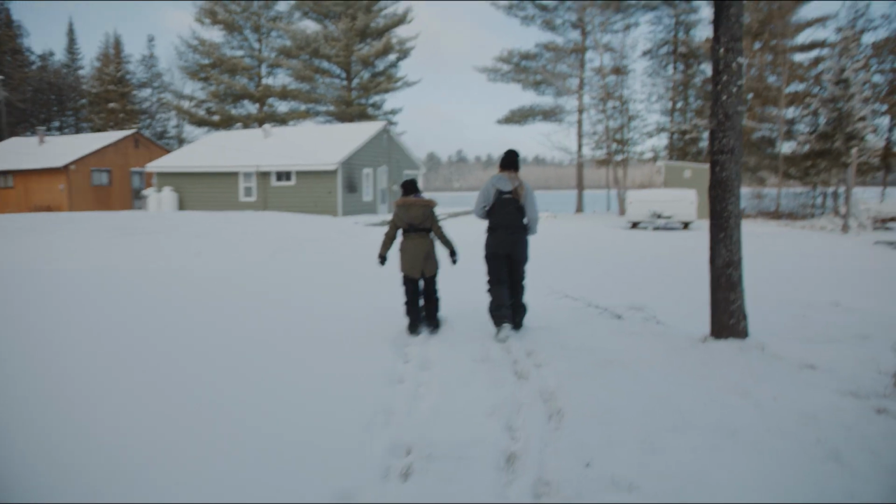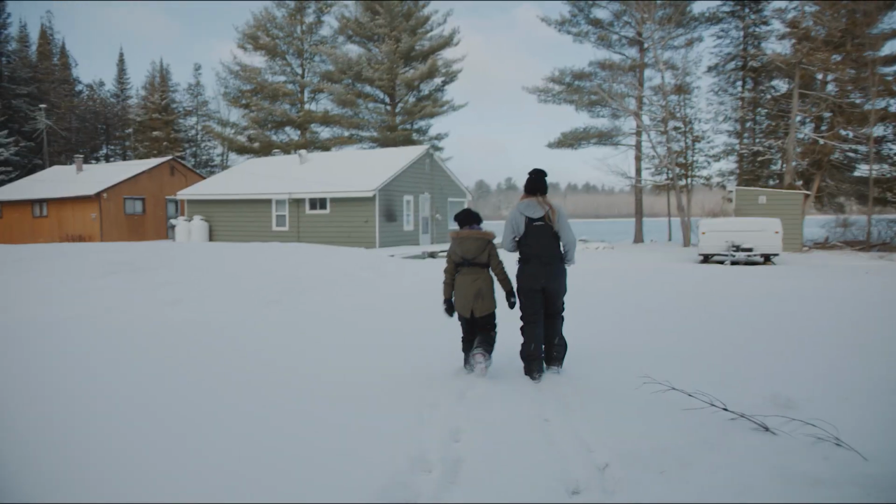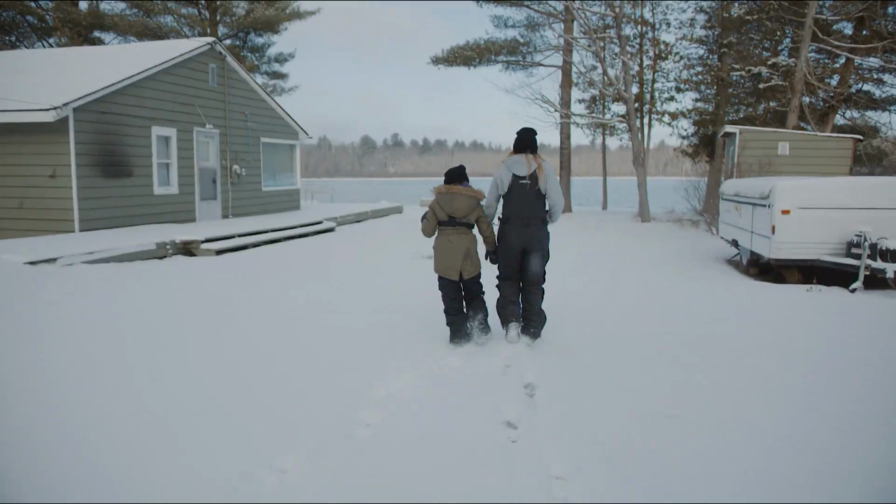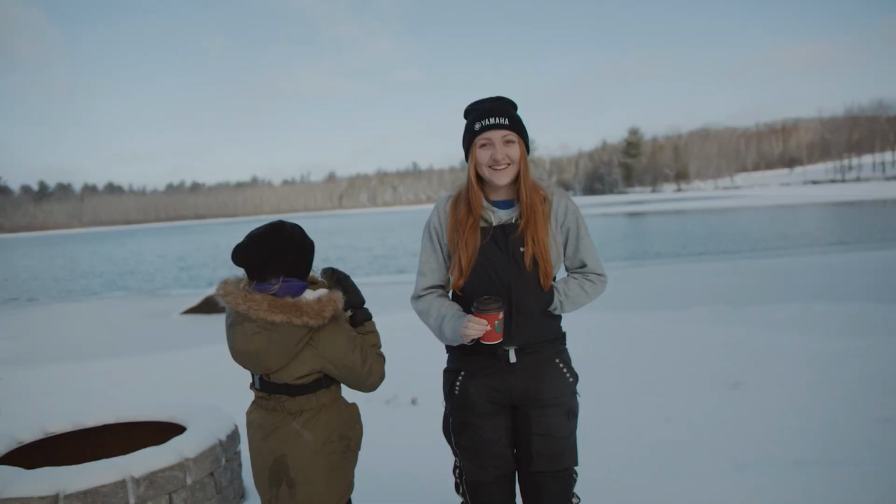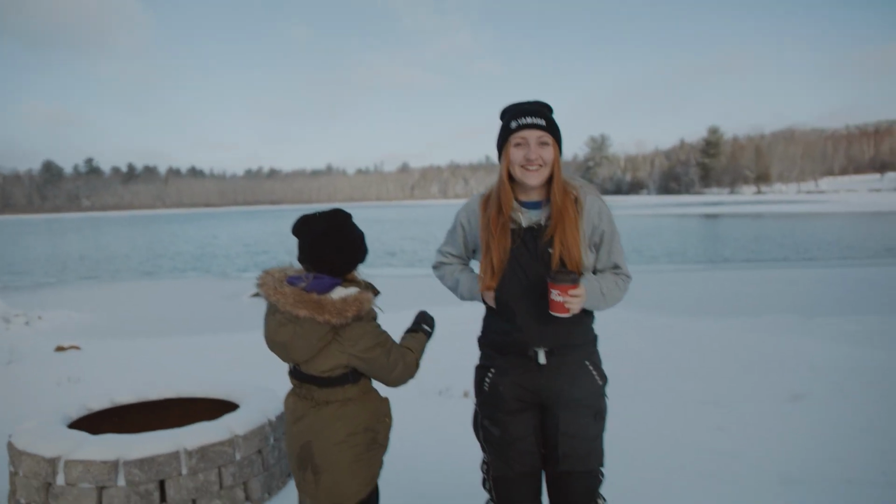Is this ice? Oh no, that's just gravel. Not even the beach is icy. 5 hours up north, and this is what we get. Okay, are you ready, Dad?